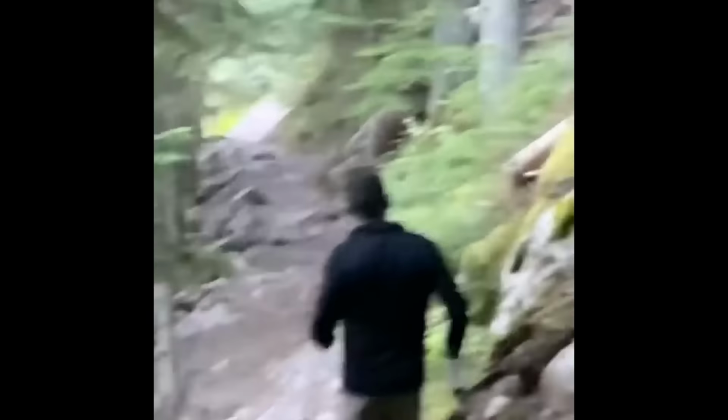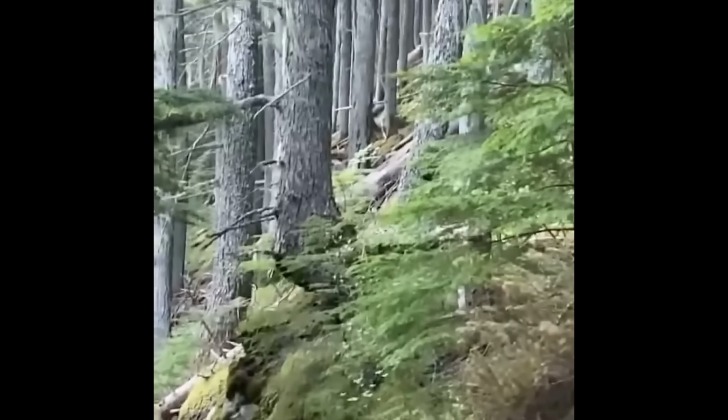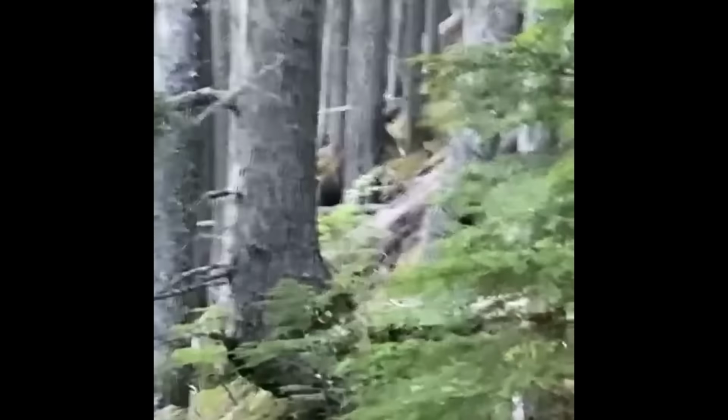Get out of here! However, there is always a chance that it was pure luck that the plan worked, and it might not work all the time.